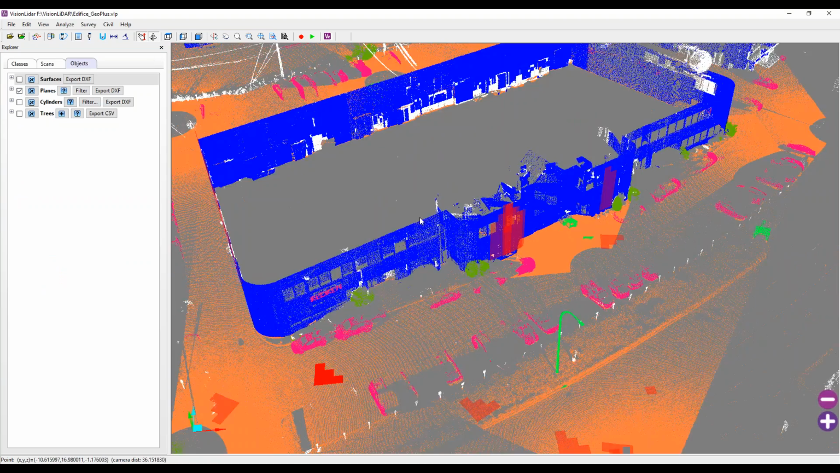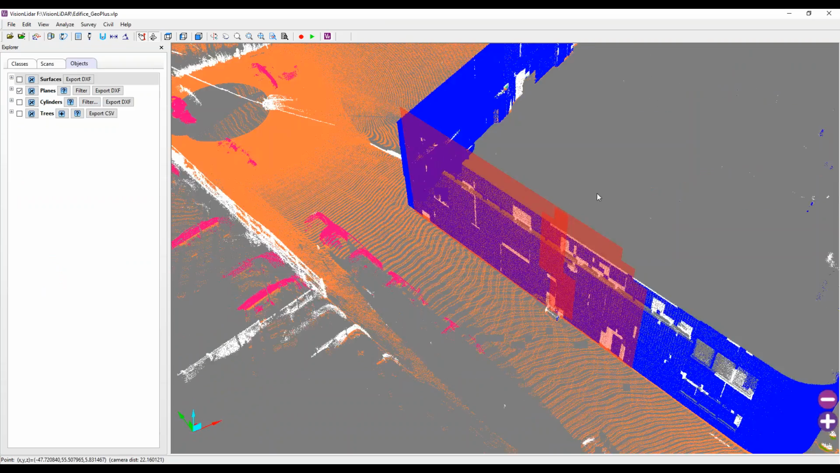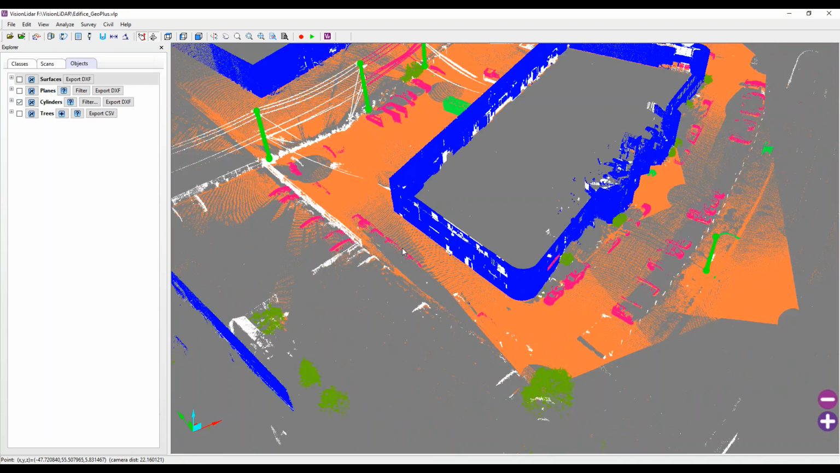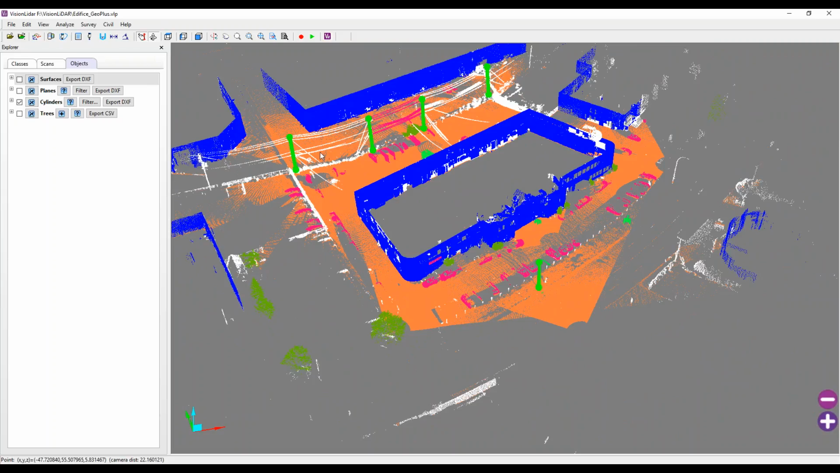So you can see here for that color by distance tool, I've detected a couple of planes here. Any cylinders you may have detected, I'll show you a bit later how to detect the cylinders. And also trees, in case you have any, but in this case we don't really have any trees. But here you can manage all of your objects, so that's another interesting feature.